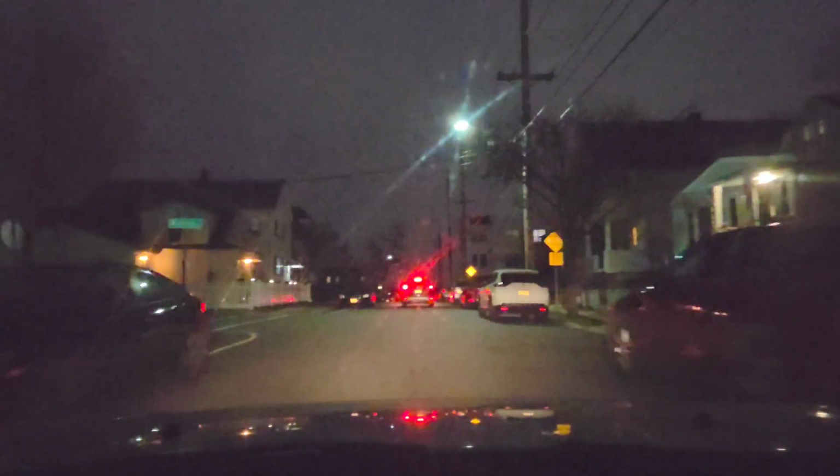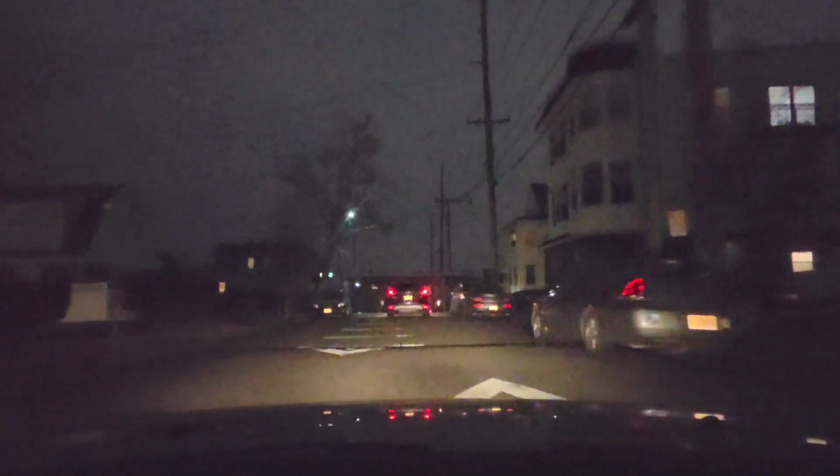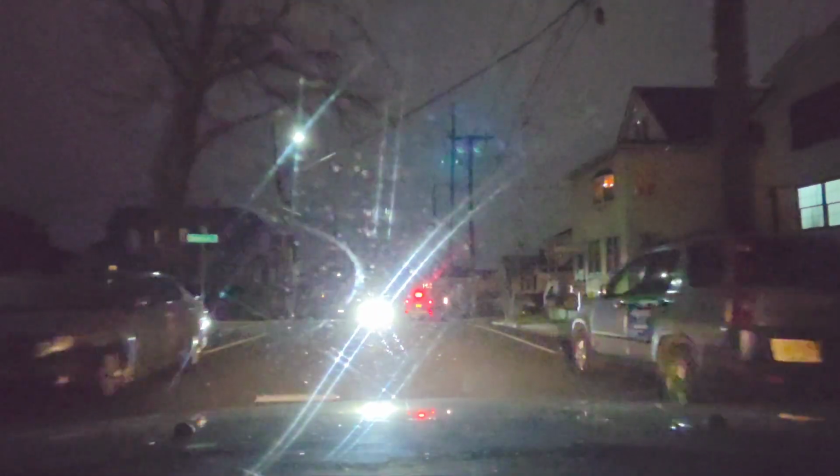I would like to do a kind of a little tour of Wyckoff, but during the night it's not the same. At night everything's darker. I'd rather feature the city or the community or the town during the day, so it's visibly better.